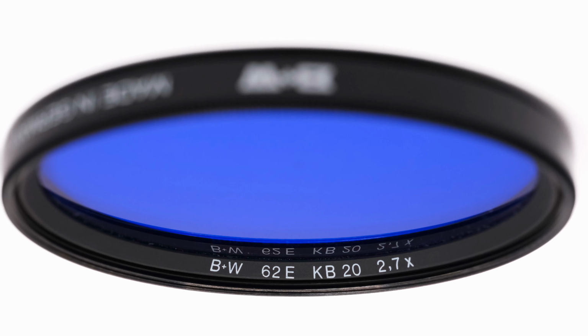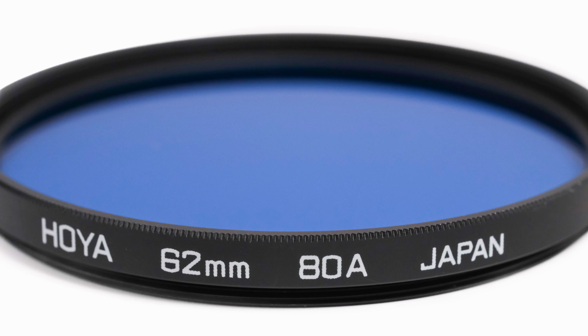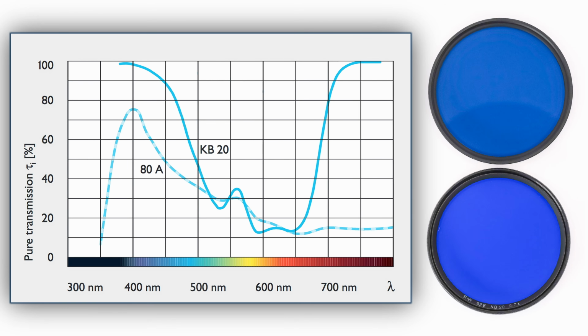The KB20 filter shifts the color temperature from 2600 Kelvin to 5500 Kelvin. The 80A filter shifts the color temperature from 3200 Kelvin to 5500 Kelvin. As you can see from this transmission chart, these filters transmit cooler blue hues and block most green, yellow, and orange light. The 80A blocks red and infrared light, while the KB20 transmits them.